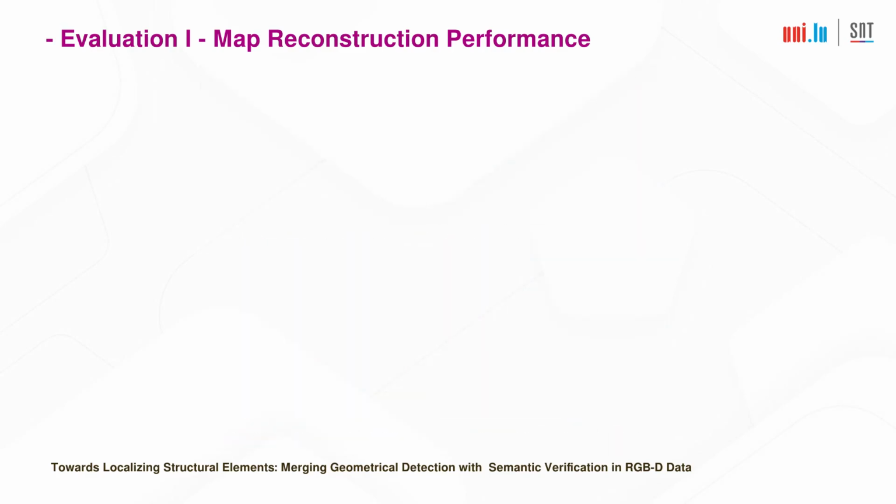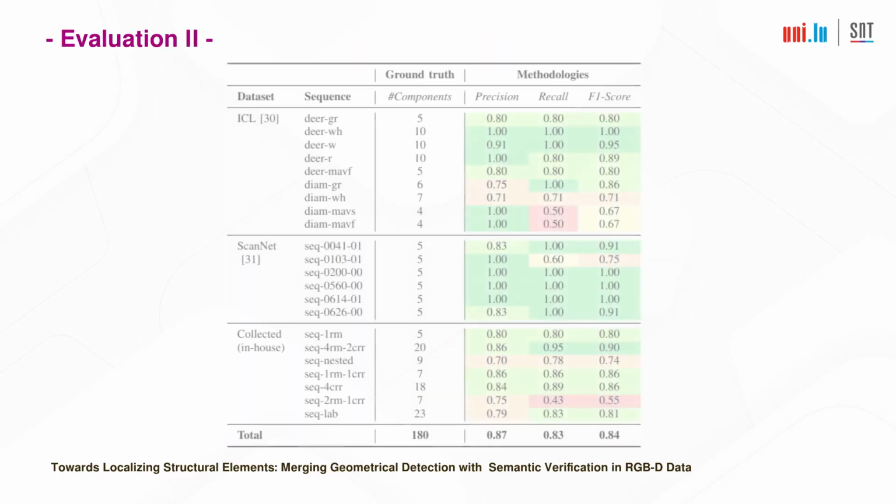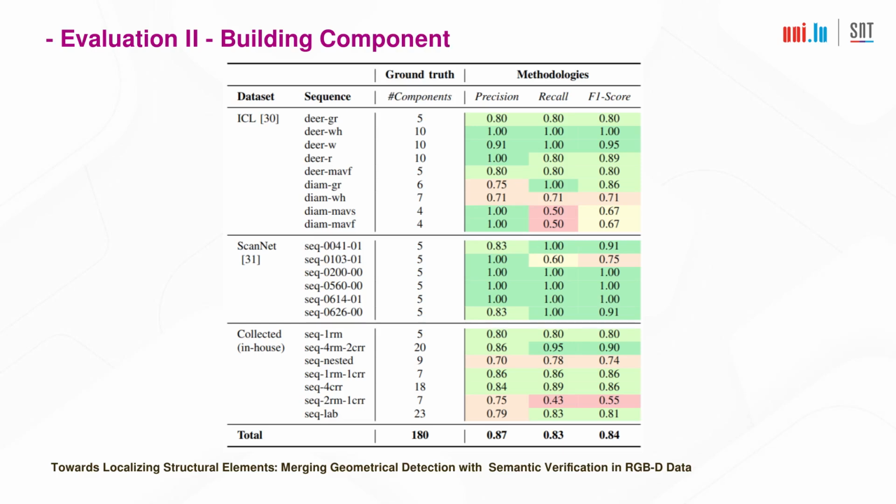with real-world features. The table shown here presents the performance of the proposed approach in accurately detecting building components across different datasets. In this context, a true positive represents a building component that exists in the environment and is correctly detected by the method. A false positive occurs when a building component is incorrectly detected where none exists, while a false negative indicates a failure to detect an existing component. Accordingly, the proposed method's performance was assessed using object-level precision, recall, and the F1 score calculations.